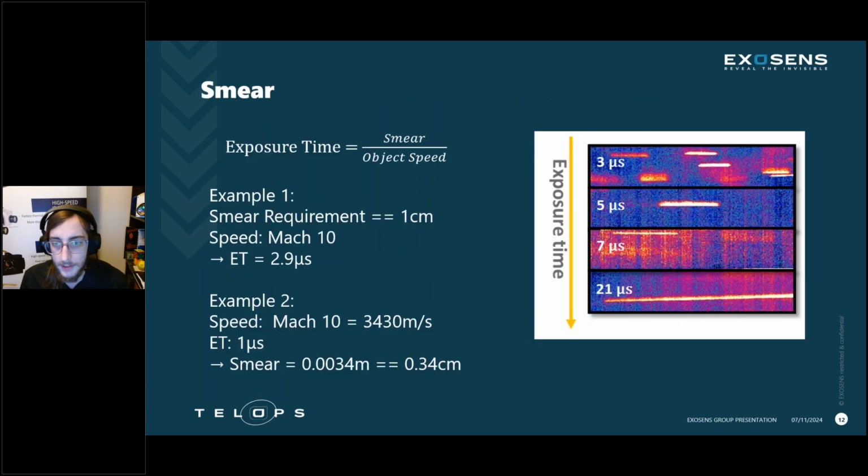So we'll go to the next slide here and pull this figure back up. Those are actually copper metal pellets in flight that you see here in this figure. And as we can reduce the exposure time, we can limit the smear of those particles in flight, which allows us to better estimate their size and temperature. Of course, that could be done in post-processing, but it's far better to have lower exposure and limit the smear.